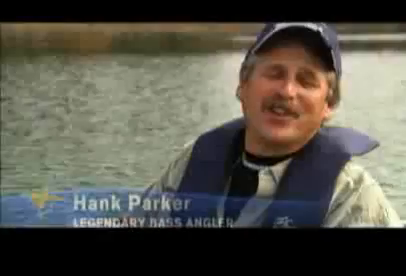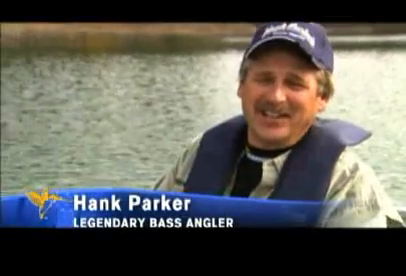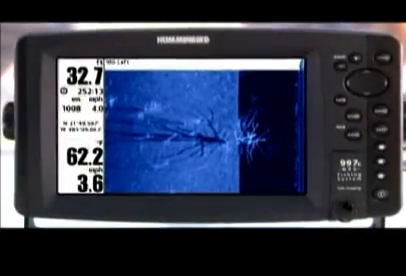You know, the biggest challenge in fishing is finding fish. If you can find them, you can catch them. You got to find bait and cover. And the new Humminbird side imaging unit helps me do just that.